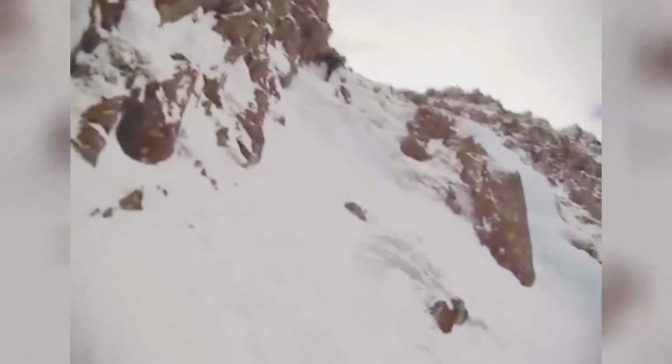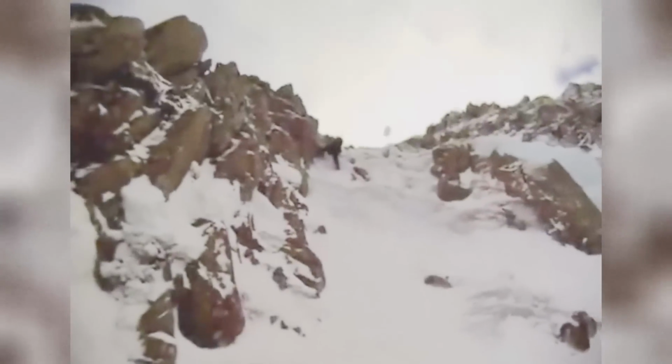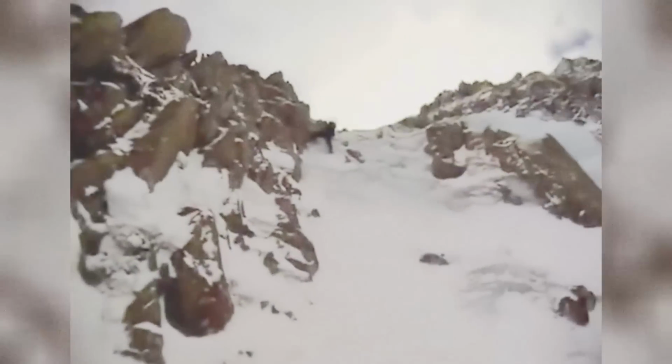The following footage was taken by Mark Roberts, who was climbing a mountain in Snowdonia using 2 pickaxes. As he's climbing, a chunk of ice dislodged above him by another climber hits him, causing him to lose his grip and plummet 100 feet down the mountain, at a pretty high speed, I might add.